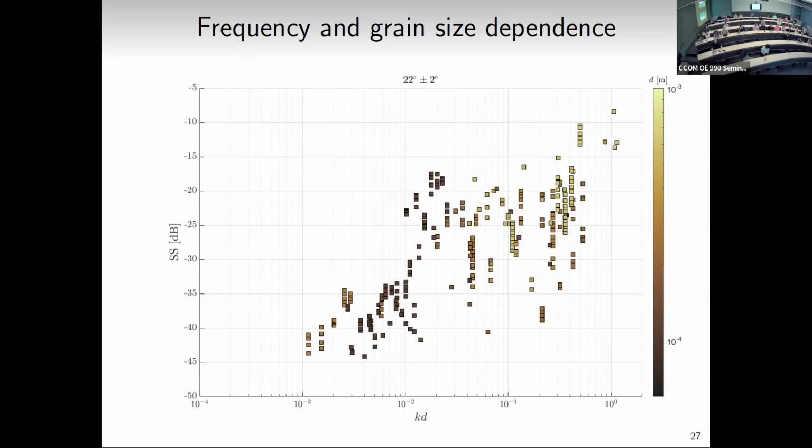And right now I plot the color as the grain size, just to see that there is a trend of increasing grain size this way, but you can also see that once you take into account the ratio between the grain size and the wavelength, it's not a perfect trend. You've got lighter colors here compared to darker colors there.